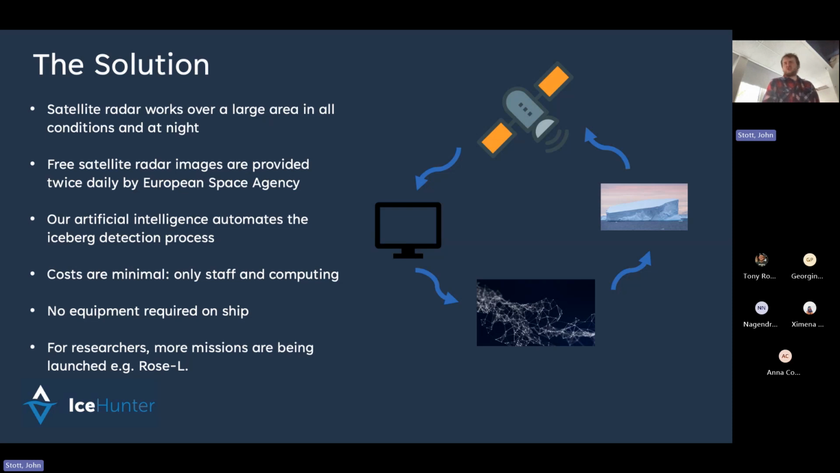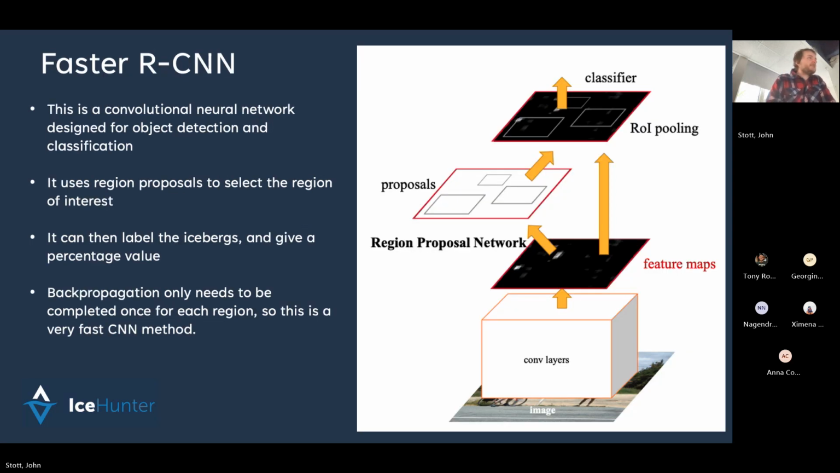Yeah, and as I said, for researchers, more missions are on the way to being launched: Roselle, NISA, Biomass, etc. I just don't know when they're being launched yet. So I'm not going to go into massive detail on this. I'll let John talk about that, but this is the system that we're looking to use.